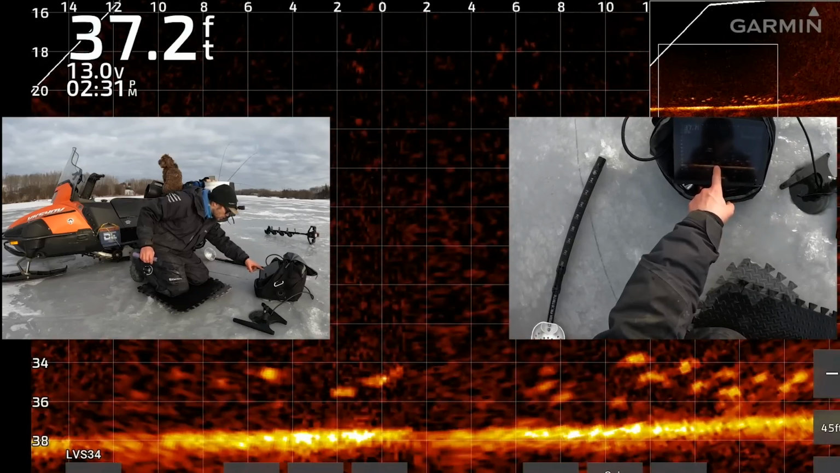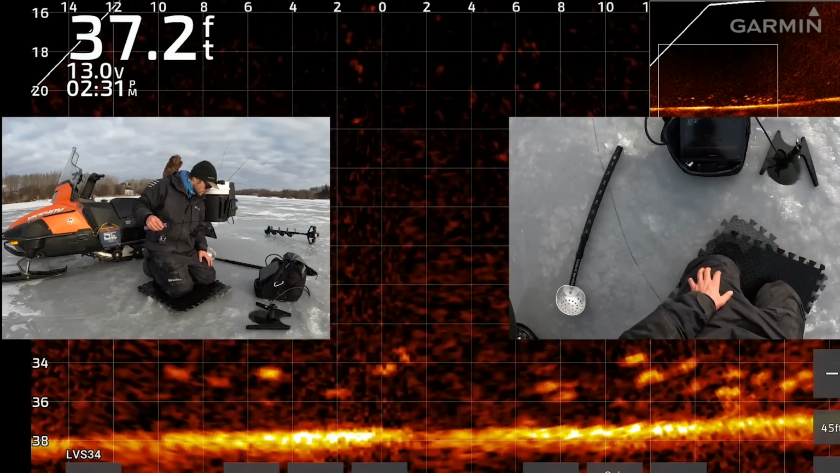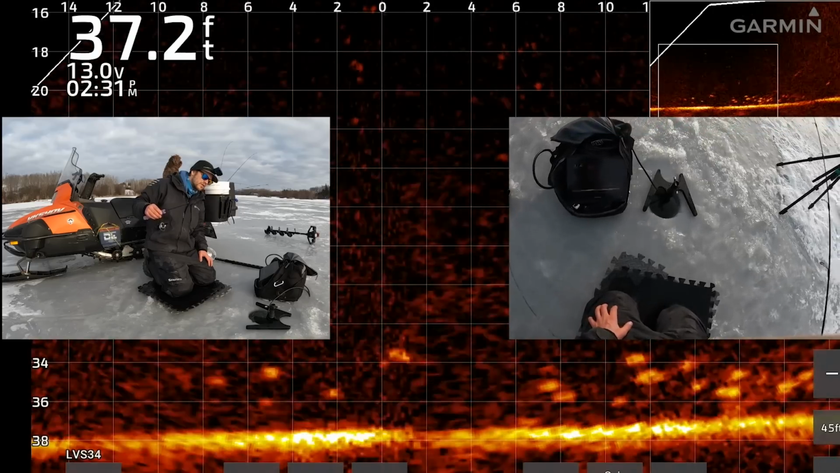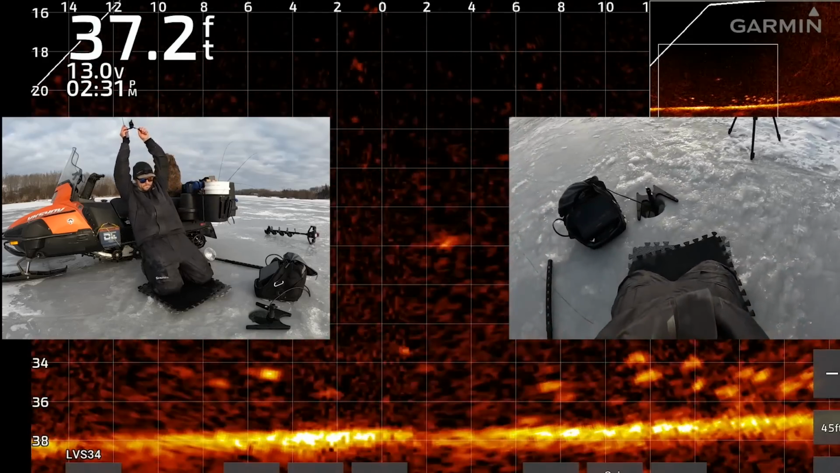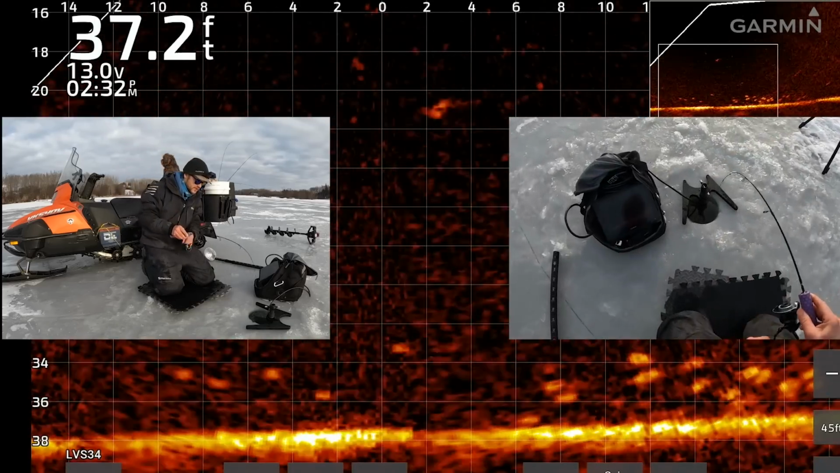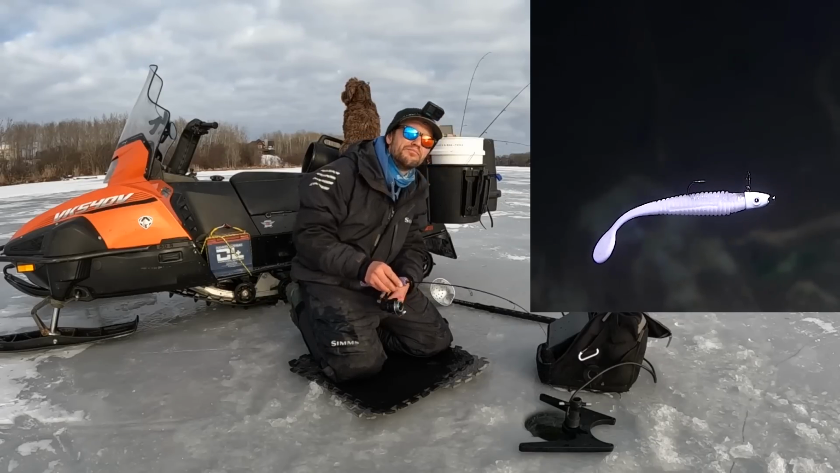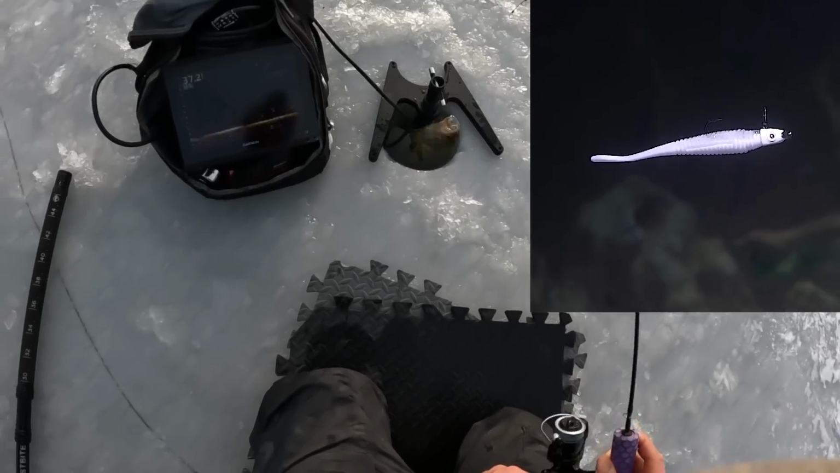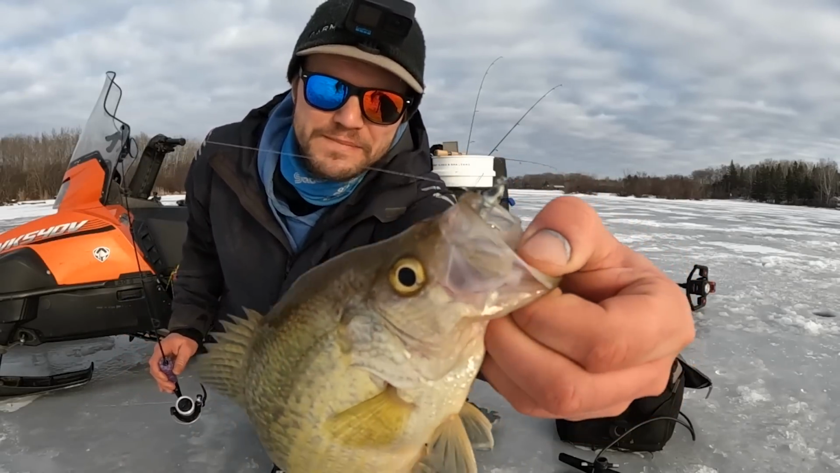This mark is starting below 34 feet. Did he eat it and I didn't feel it? No. Keep coming. Such a subtle bite, and I'm always lifting, partly because they want that motion of it moving away from them, but also just to help you feel the bite. Boom! Head spinner jig in his mouth there.